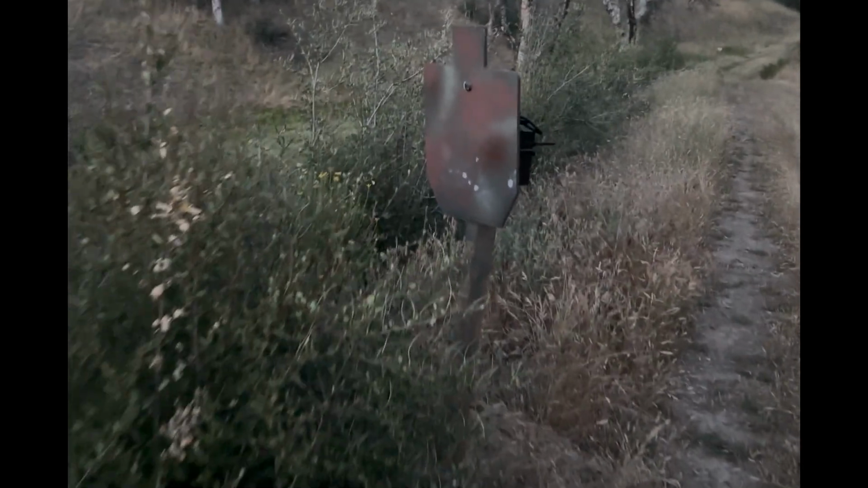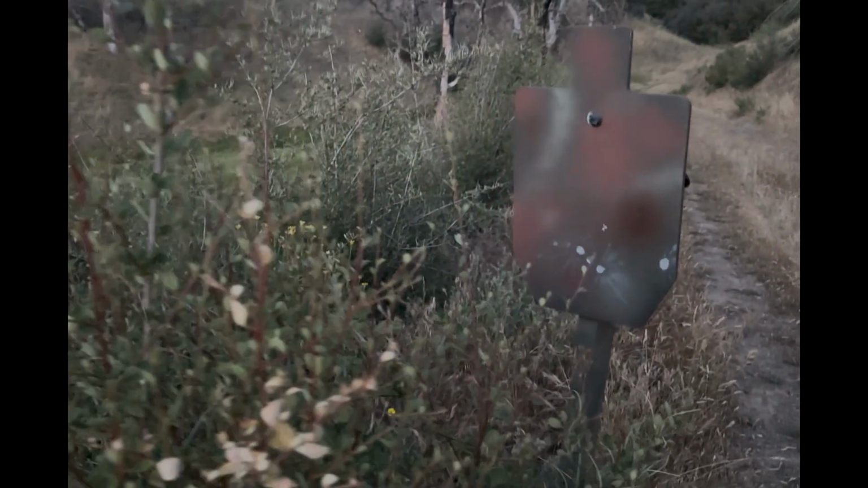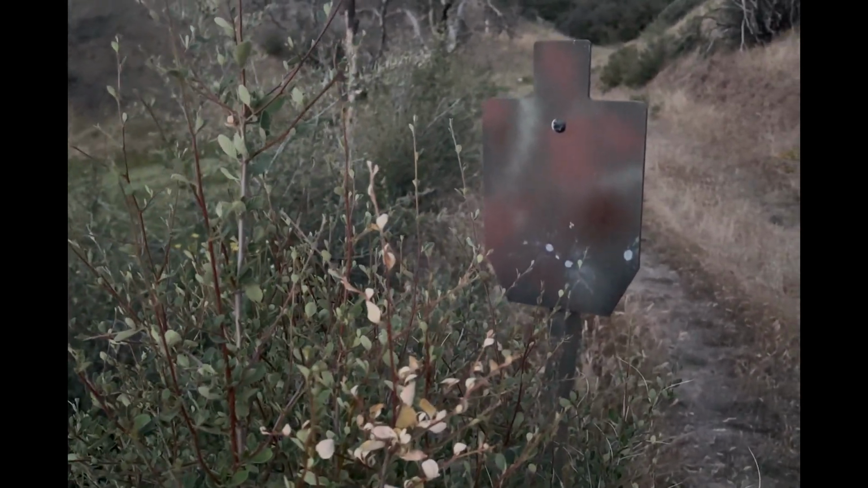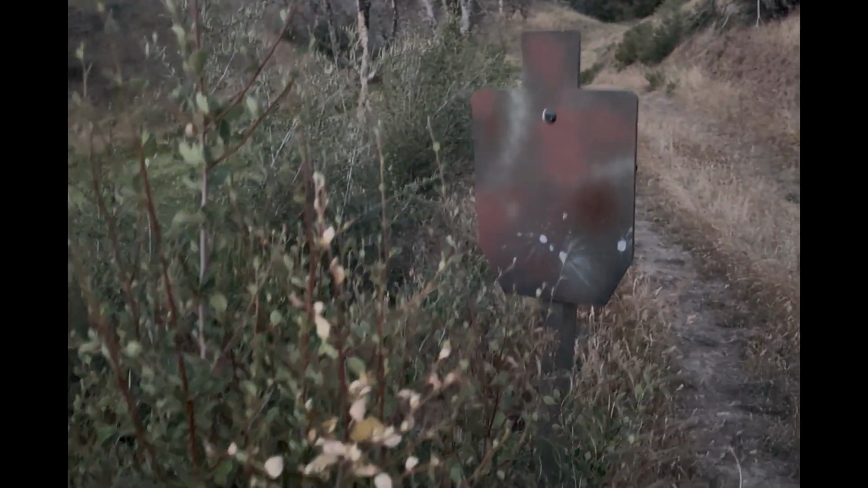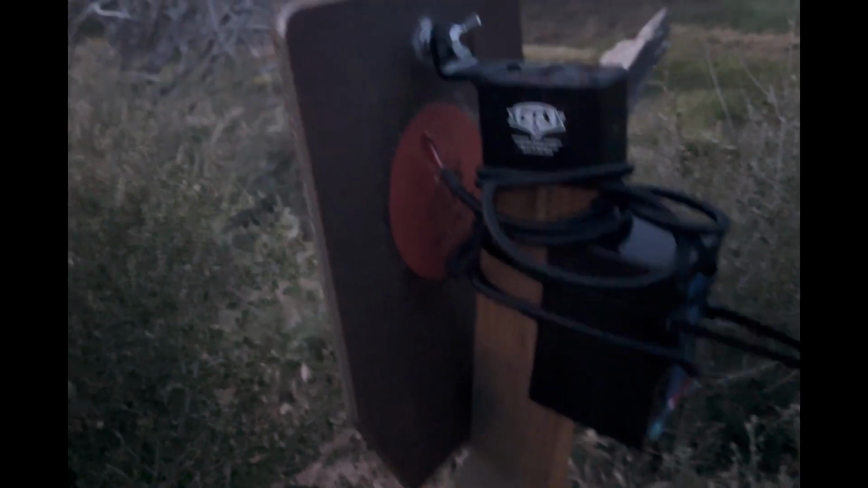So here's another target that's kind of diabolical because it's camouflaged. Behind this bush, even when visible in daytime, it's really hard to see. This is a slightly different setup. Same kind of IR Tools heater, installed on the steel, and I've got this portable stand here. So this is something I can just take to the range.